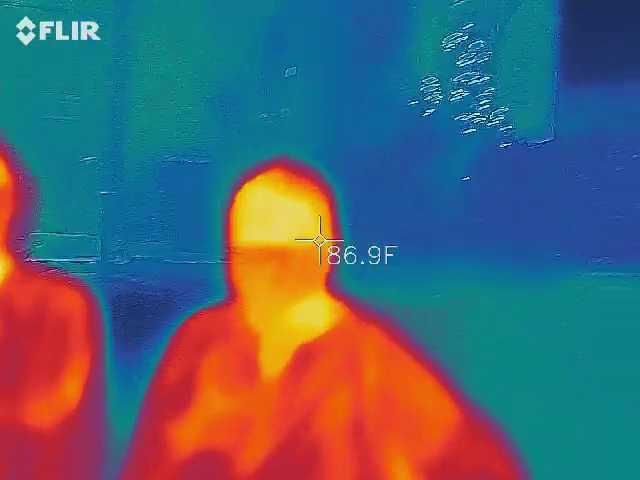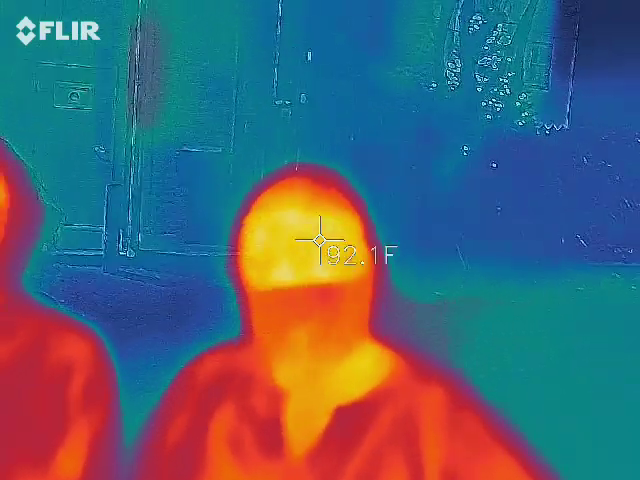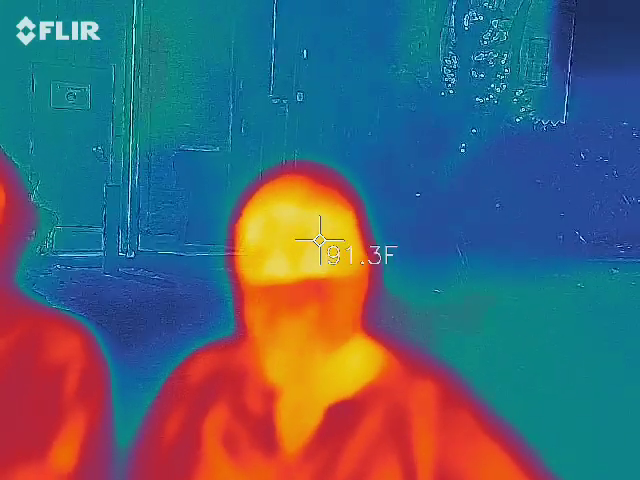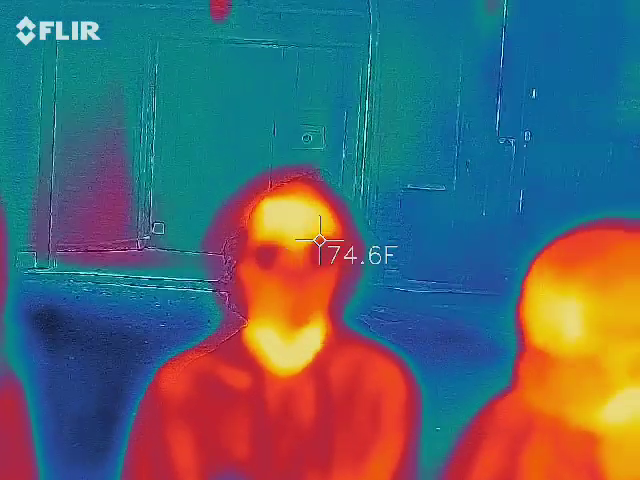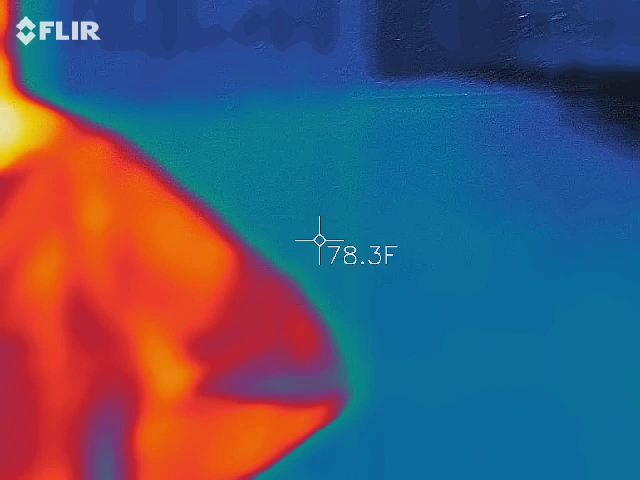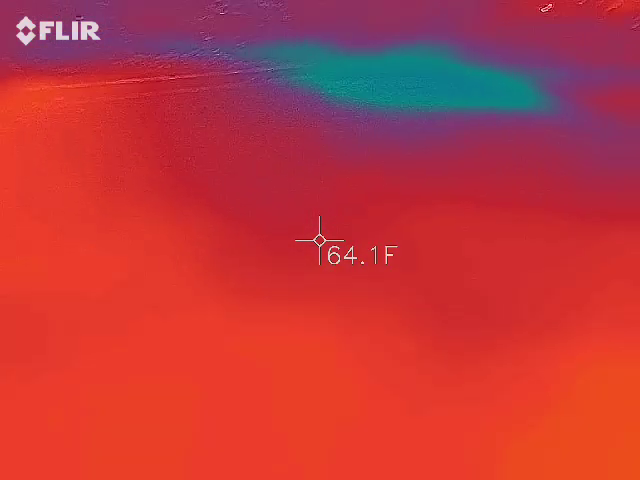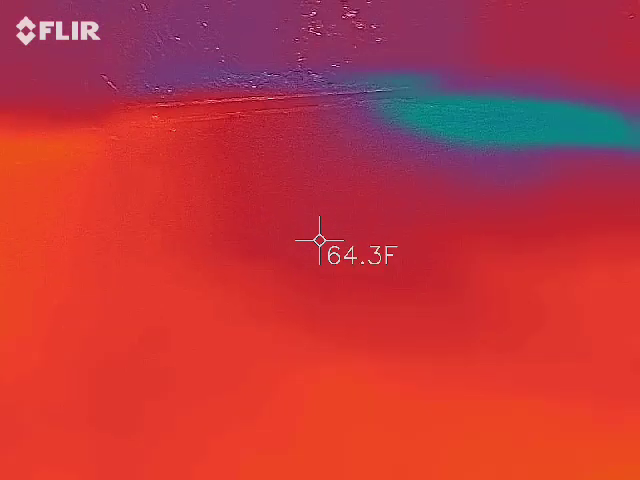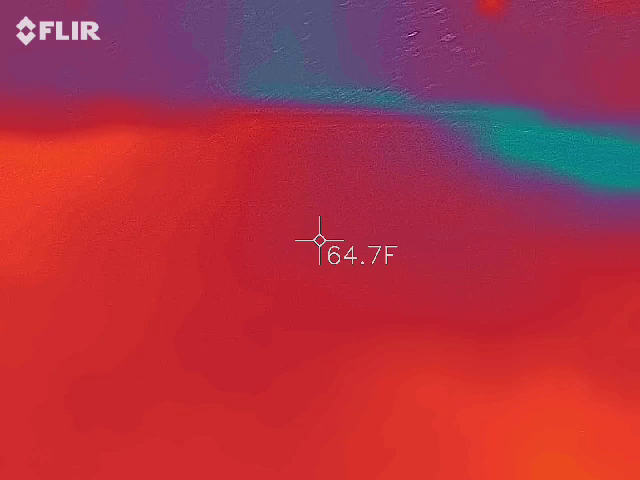Nice camera you've got there, Buckaroo. You enjoying the camera? Your head is 91 degrees. Nice. How to tell if anyone has COVID? Are we testing for fevers? I thought about putting a disclaimer on my ticket stubs saying you will be tested, because I obviously have enough thermometers here to get all of them.